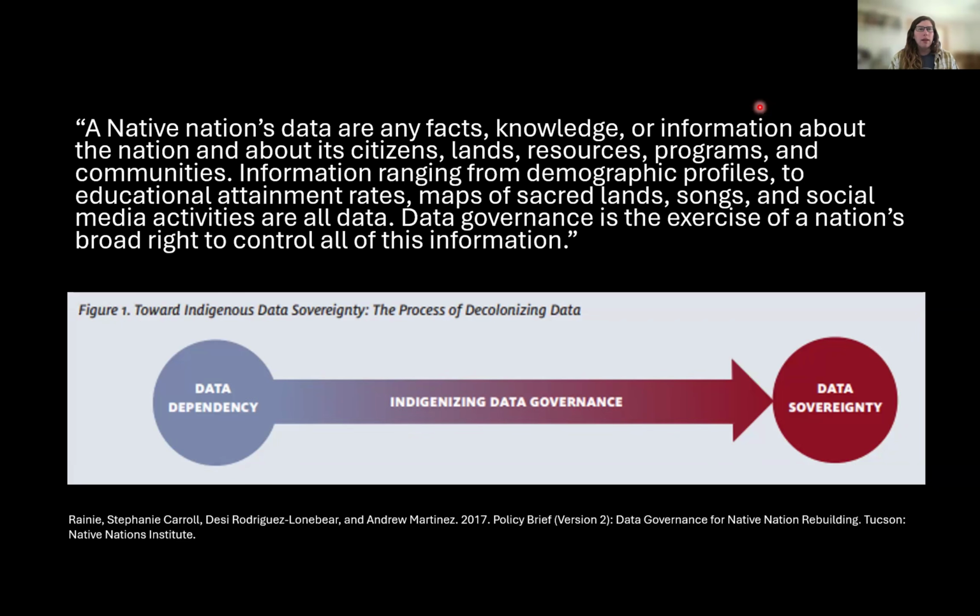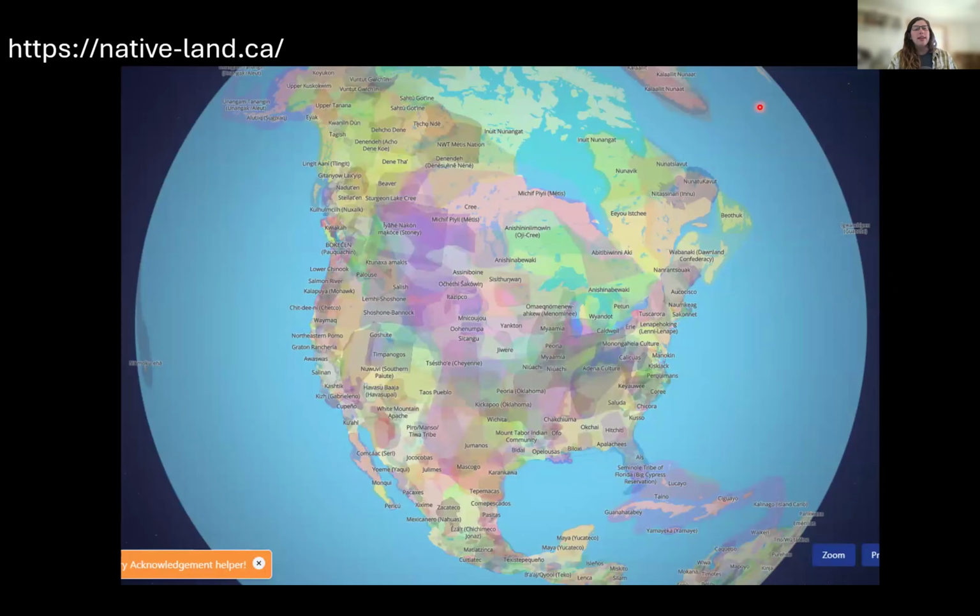There is a lot of logistical nuance as far as data governance and actually enacting data governance goes, particularly in the case of working on ancestral lands as opposed to current reservation lands. However, I feel that it's important to have this conversation even when it's not clear cut, because this is a map of the United States taken from the Native Lands website. If you haven't gone there, I highly recommend checking it out. You can look up whose traditional homelands you are on.